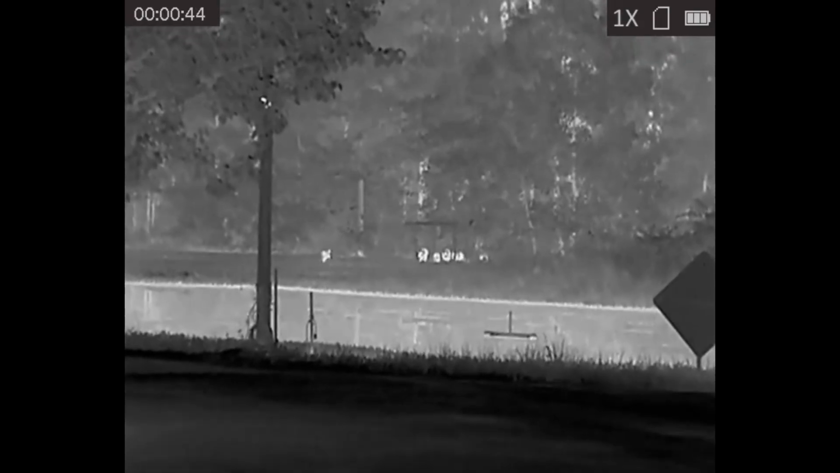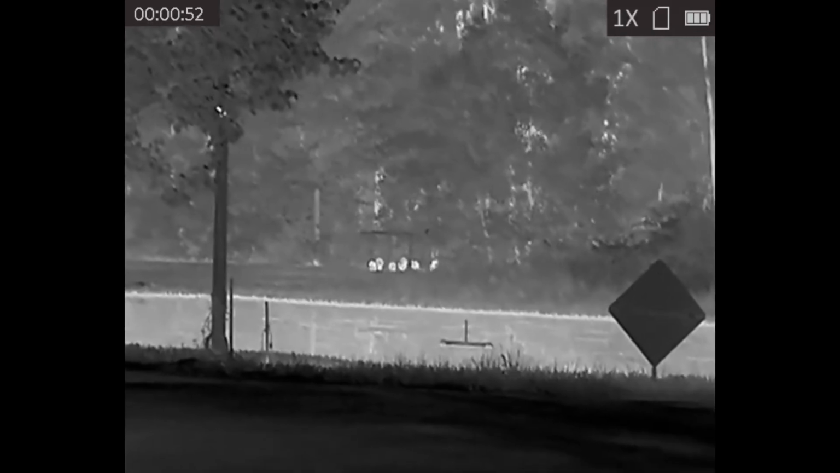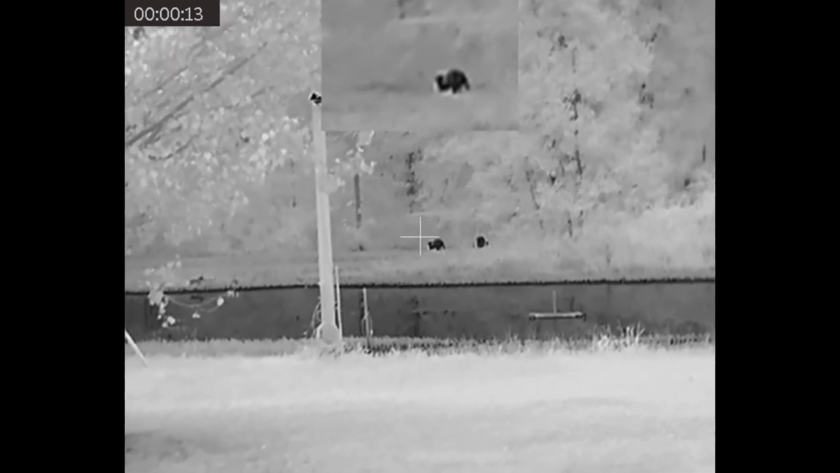The scope also has picture-in-picture, and your secondary picture can be top left, center, or right. Here in a minute we're going to switch over. We're going to stay on this hog trap, but it'll be down to just 2 raccoons. I think we're going to be in black. Yeah, there we are in black. And as you can see, wherever your crosshair is, that's what shows up in your secondary picture. And it's zoomed in so you can ID it real easy.